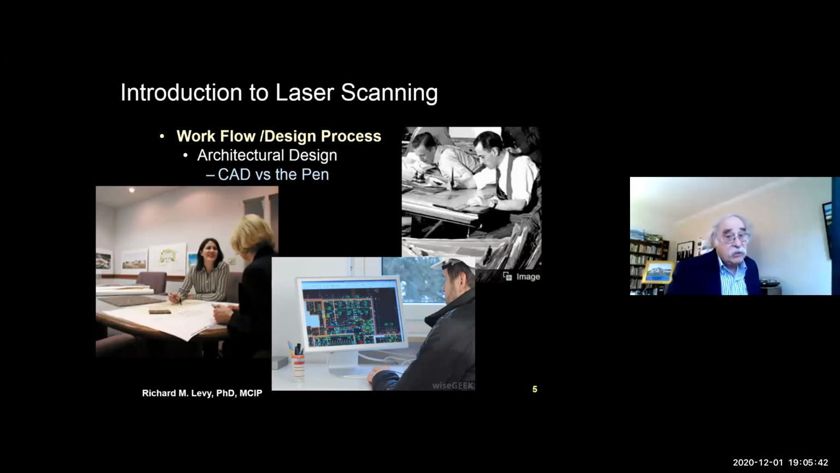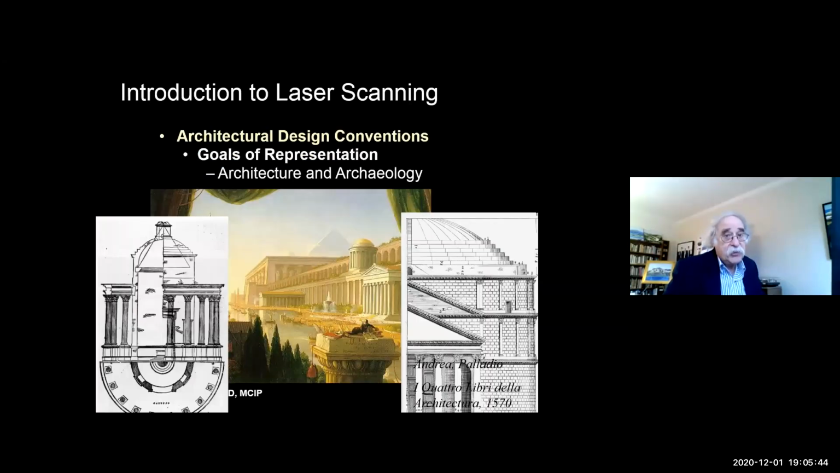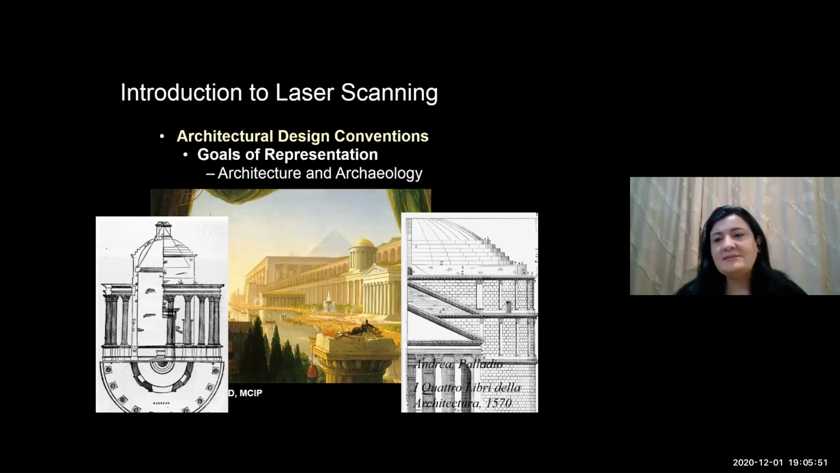Now, we still use the architectural conventions when we're displaying data. These conventions were established in the Renaissance.